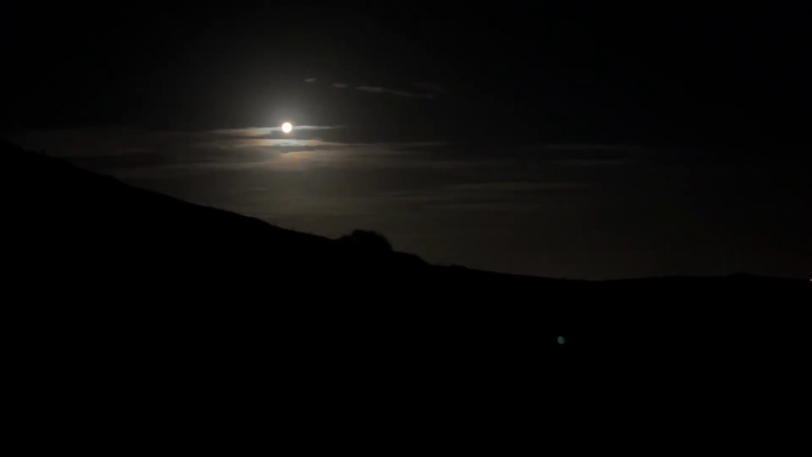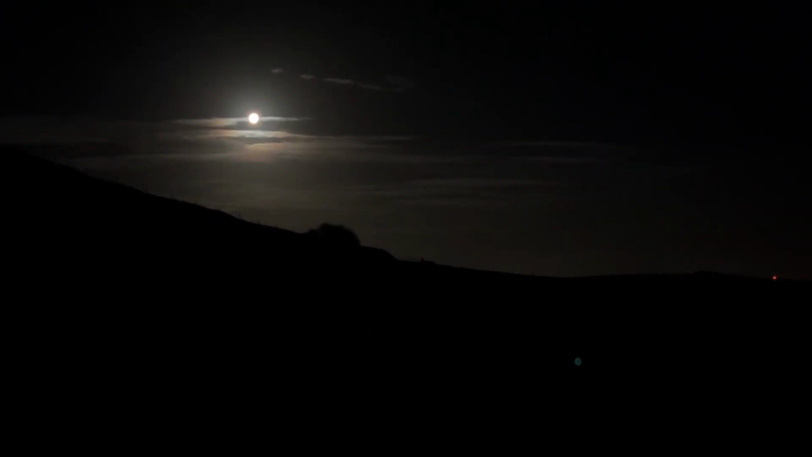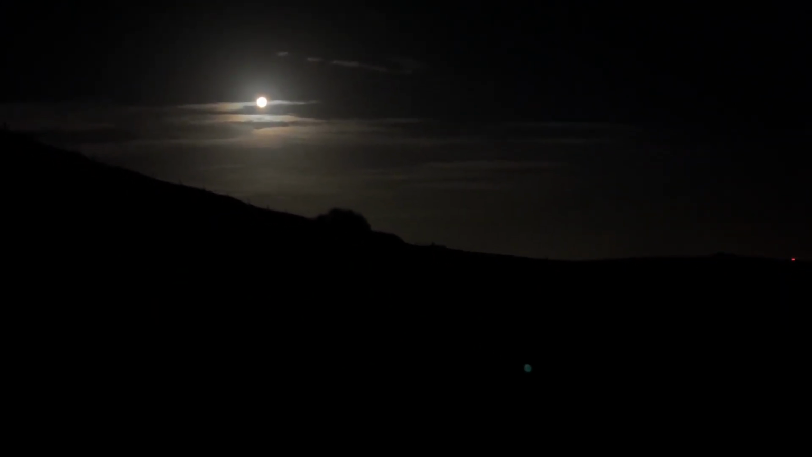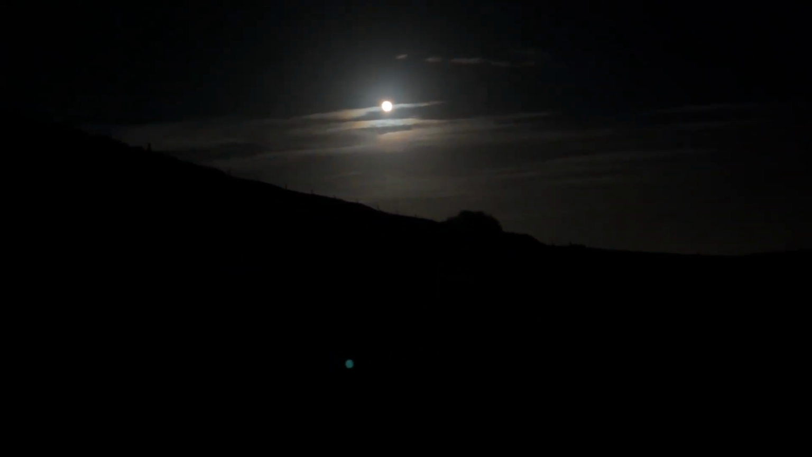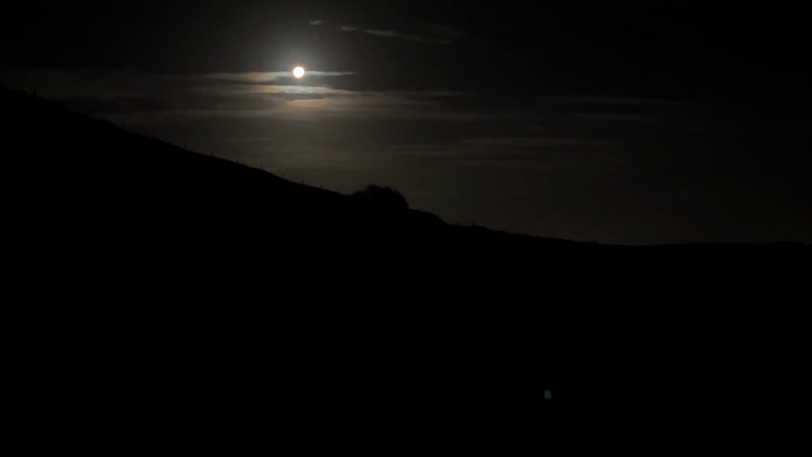It's far from an ideal night to be walking around with that full moon like that. You can't even see it on the camera, but it's almost like daylight walking about. We'll go and have a look anyway.